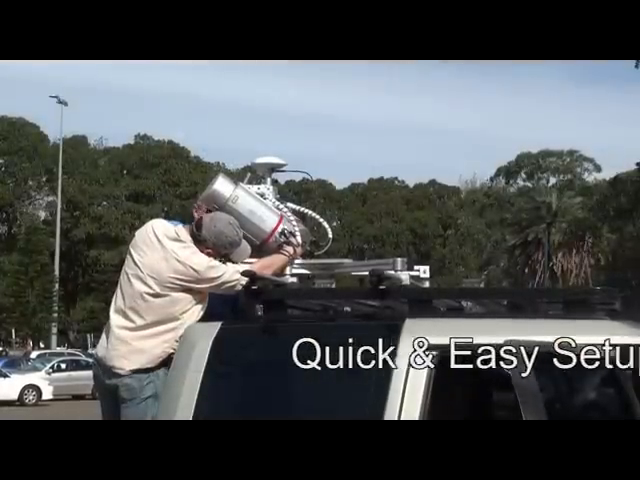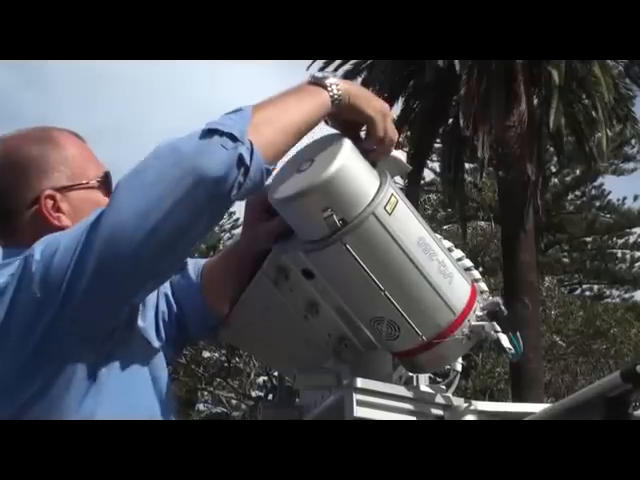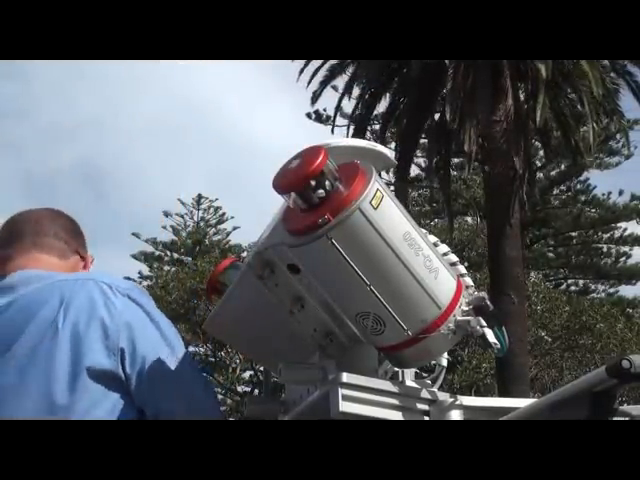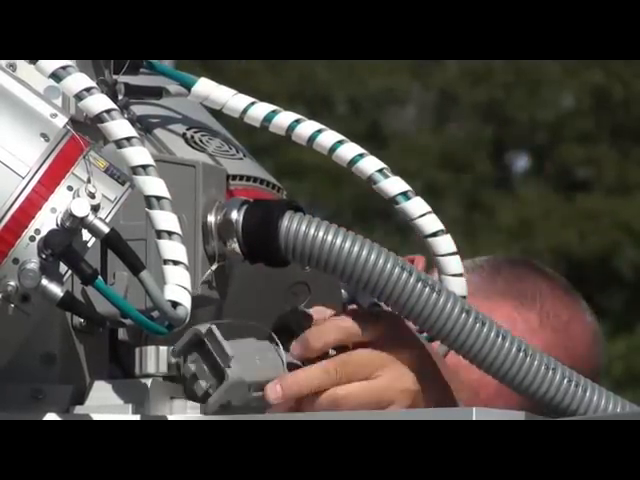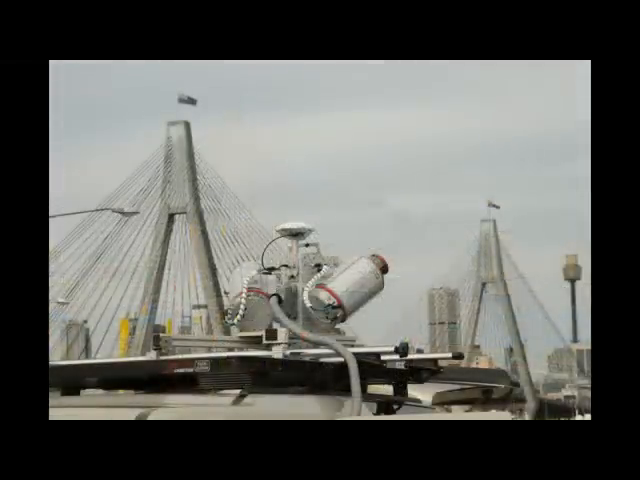Here's the system being mounted onto a standard vehicle using two-lay roof bars. It's a very simple operation. It takes about 30 seconds. See, these just removing the laser covers here with a very simple 3-point mounting system. Single cable to connect all of the items. And here's the system on top of the roof.